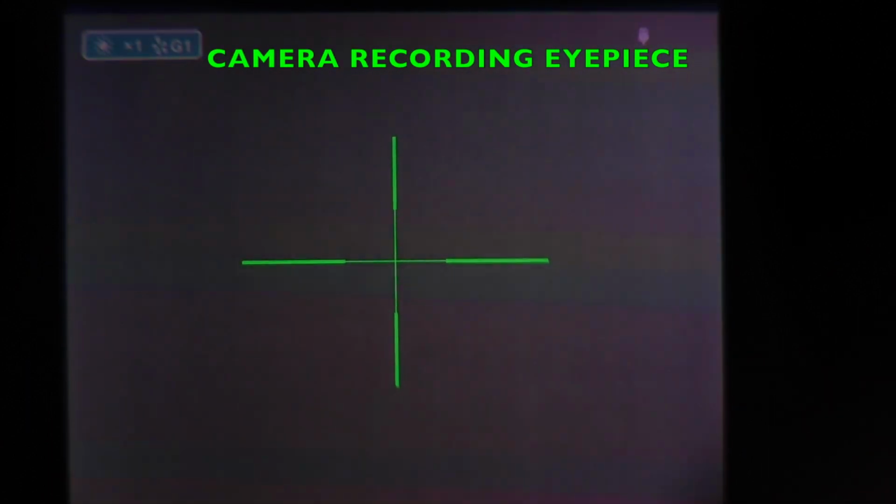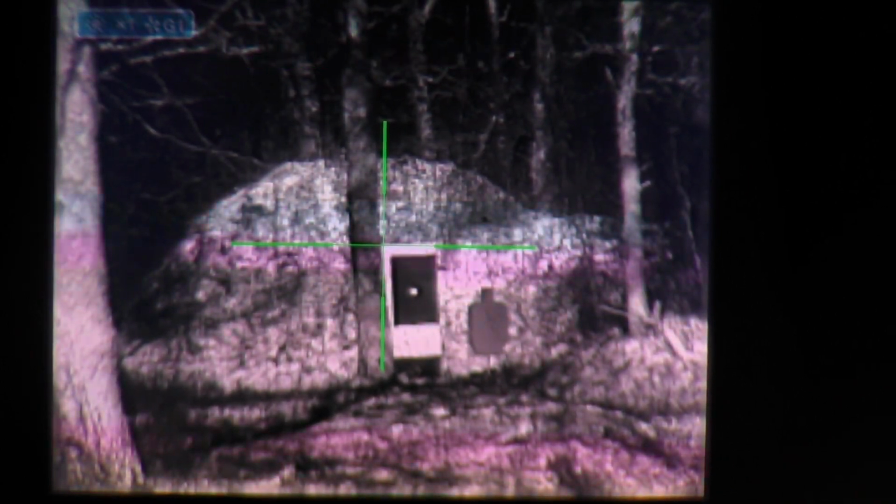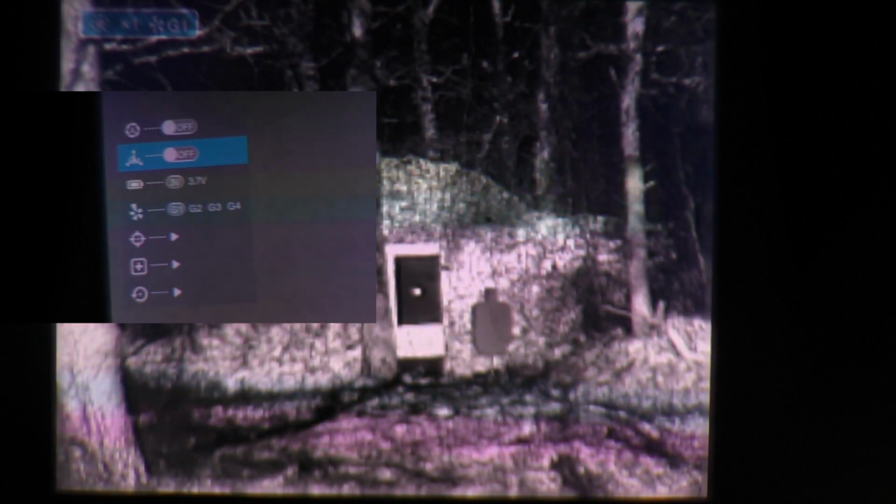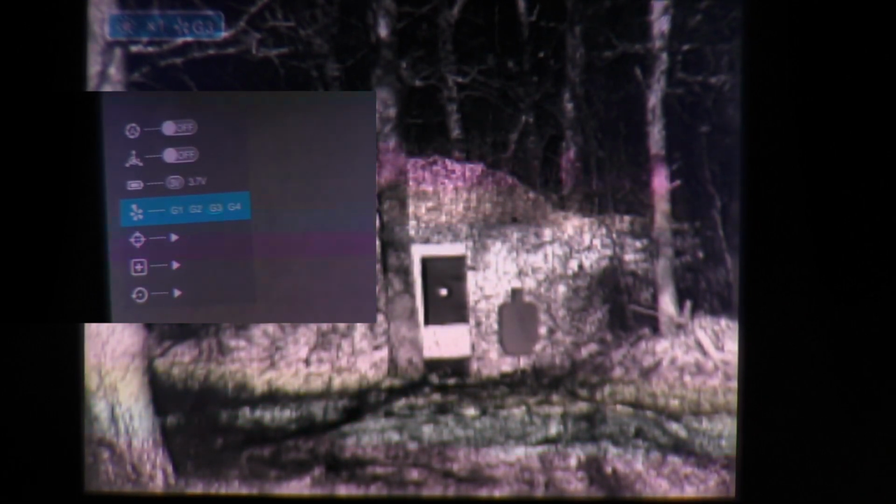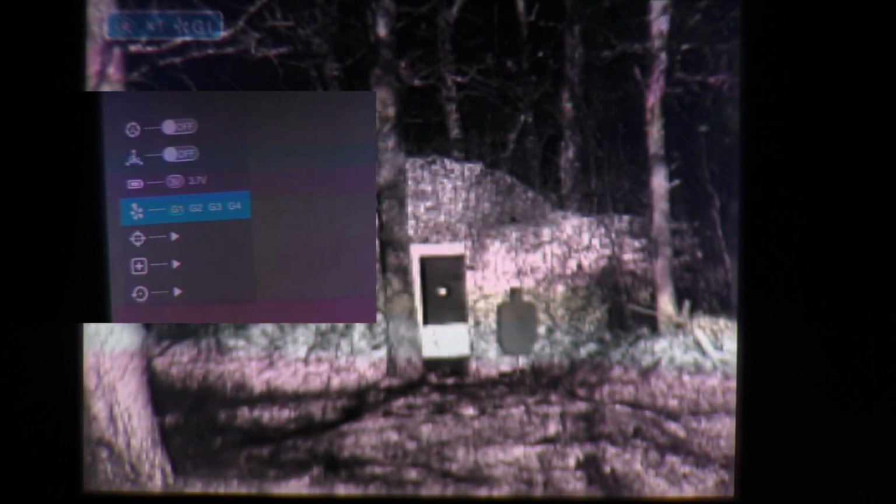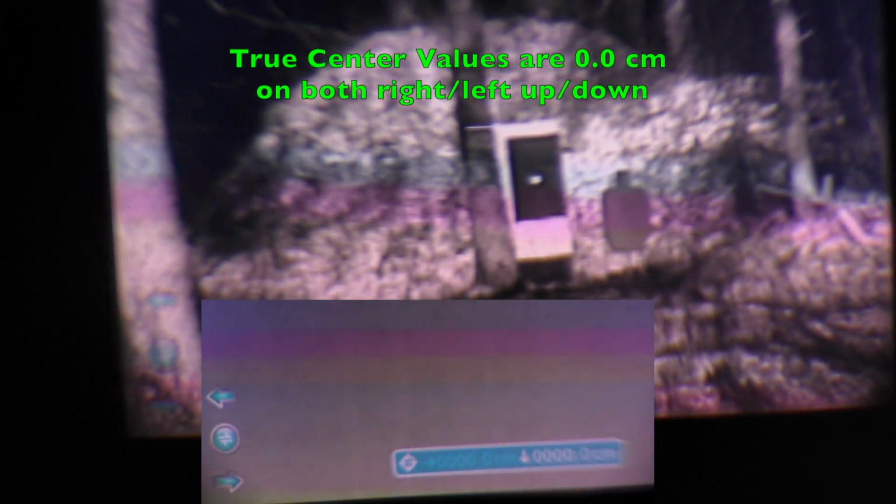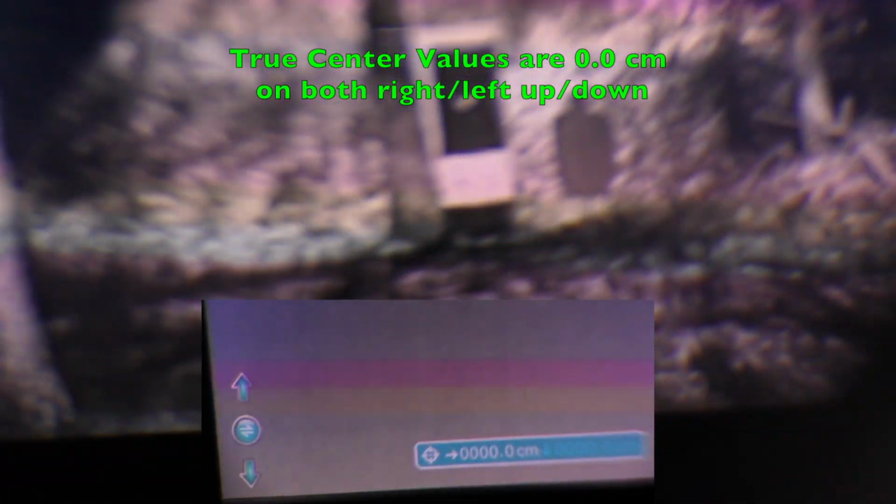All right, we're back behind the Hogster Stimulus at 50 yards. And I go to the long menu. The top option is auto nuke on and off. Then you have the compass and telemetry setting there, on or off, battery voltage. Then you have your profiles. There are four profiles in all. Will stay on G1. We're about to get into the zeroing menu, and it's going to bring up some settings down on the bottom. The orientation is right and left is where it starts, and then you're going to have a given value.